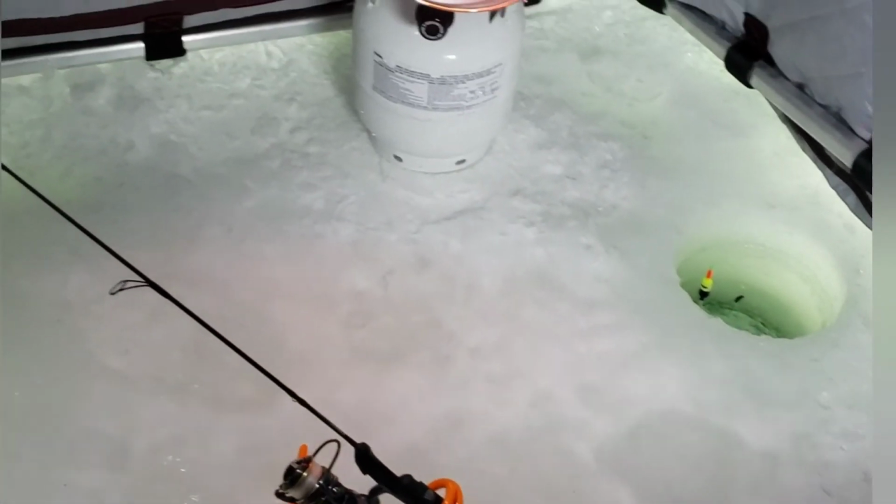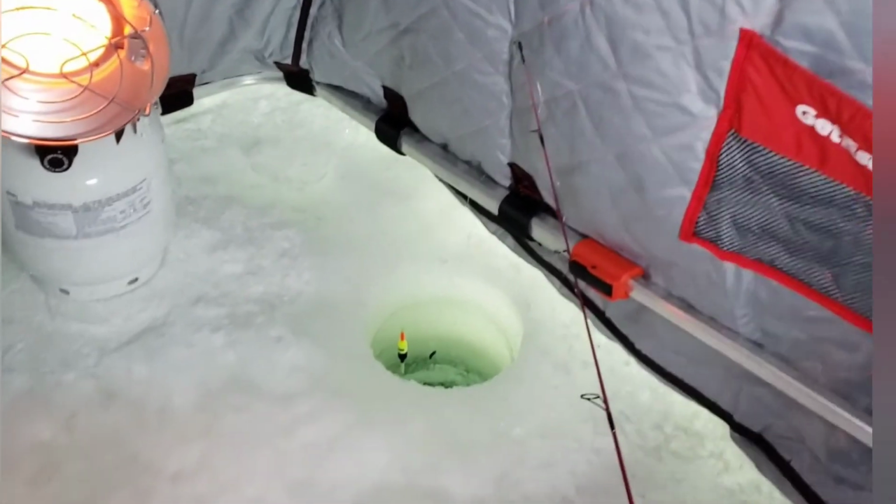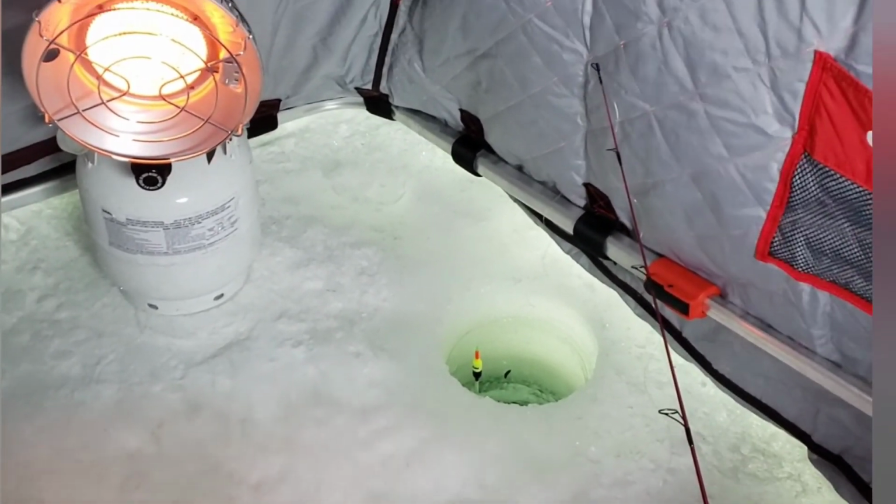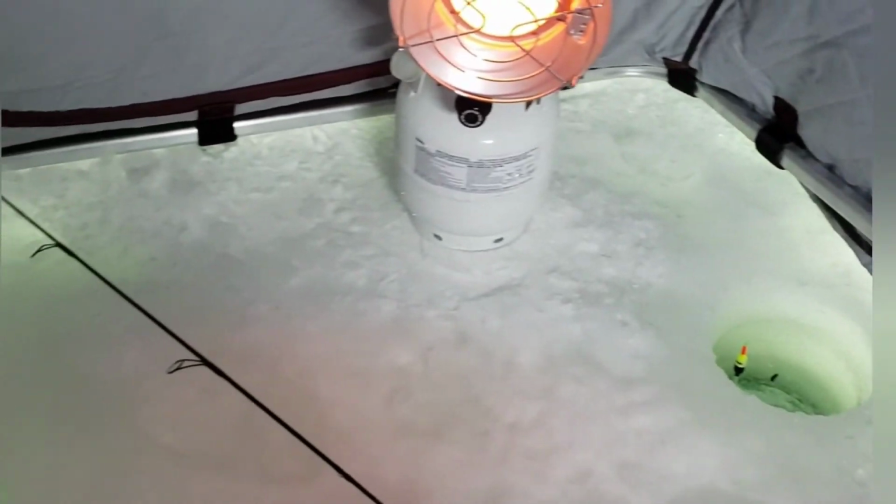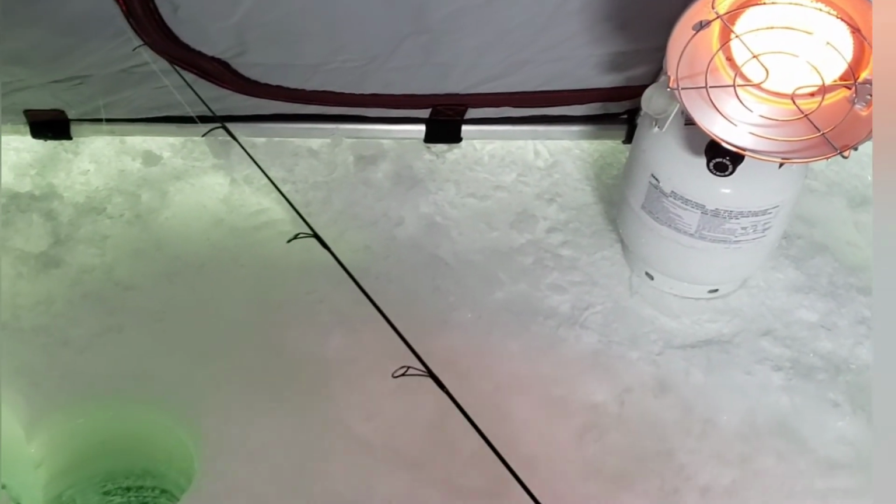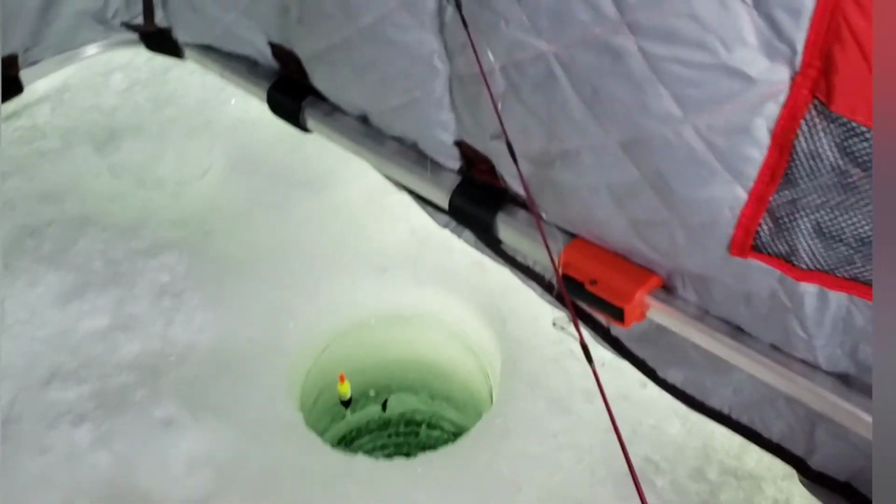Well, we were here. I didn't do a video driving because I had to pay attention driving across to make sure things were safe on Leaf Lake, Leaf Township, Minnesota. So I am set up. I have a slip bobber with a wax worm over here going.